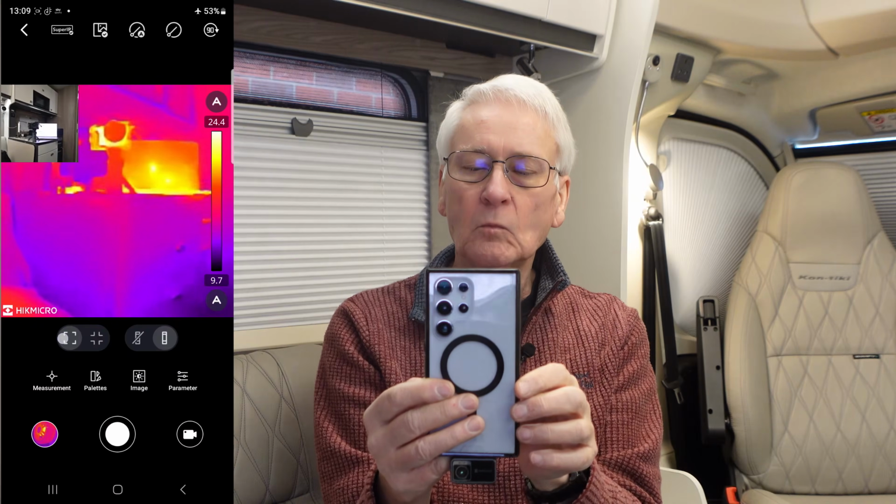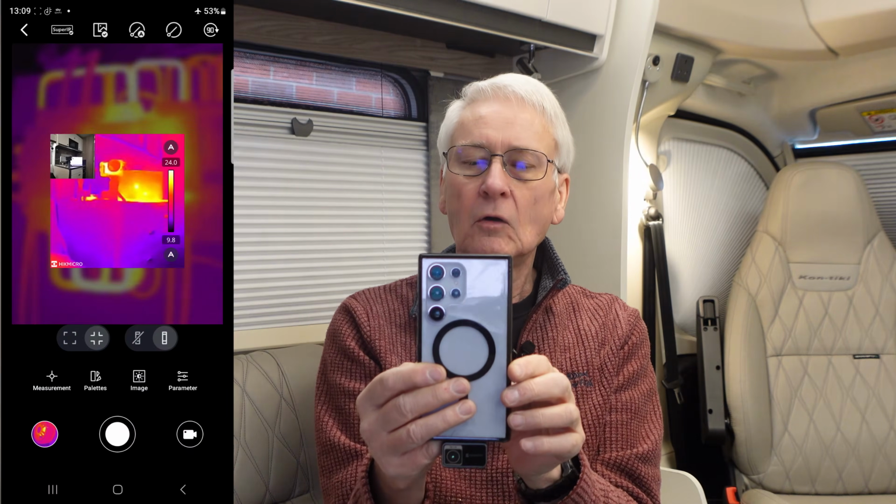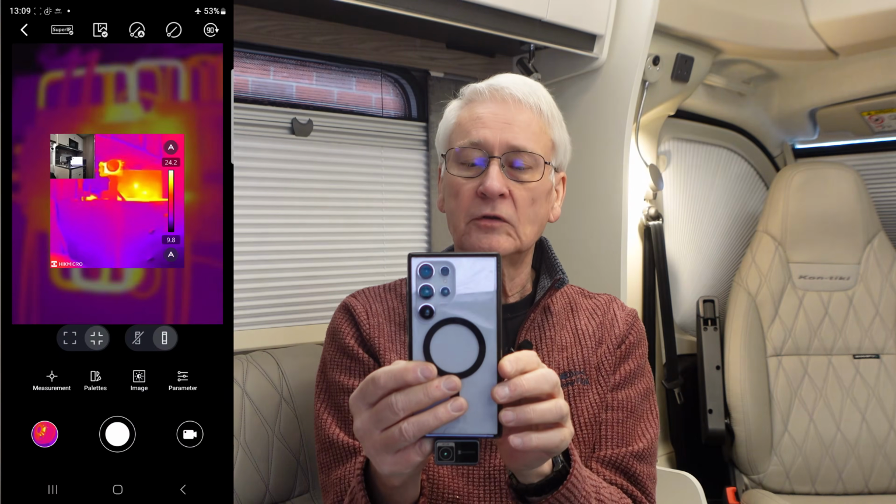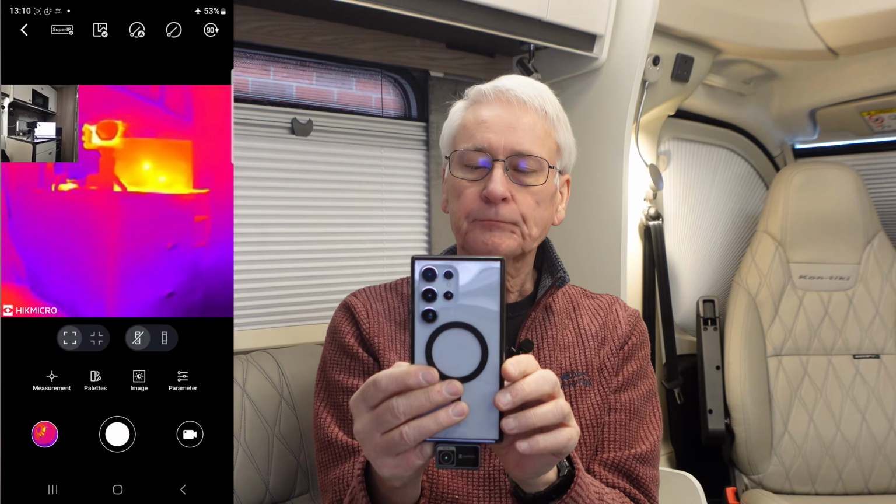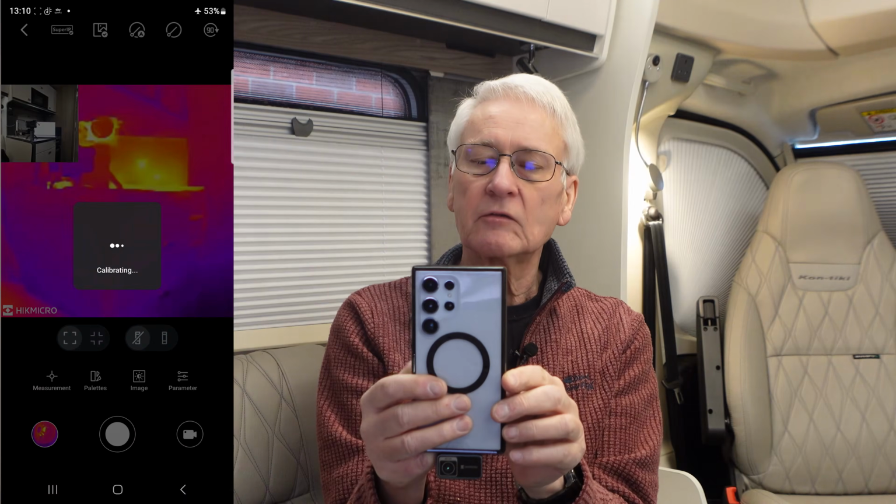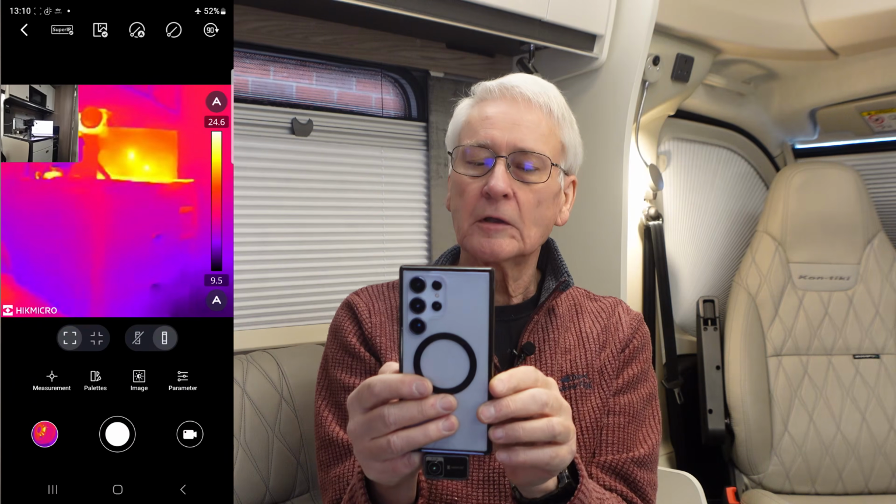At the bottom we've got either full screen, which I'm looking at here, and it's a 1x1 screen, or you can have it in a box there. Not quite sure why you'd want to do that, but I prefer that sort of look there. Next to that, you can turn the scale off. That's the scale that's on the right hand side of the screen. And we can switch that back on by pressing the one next to it.